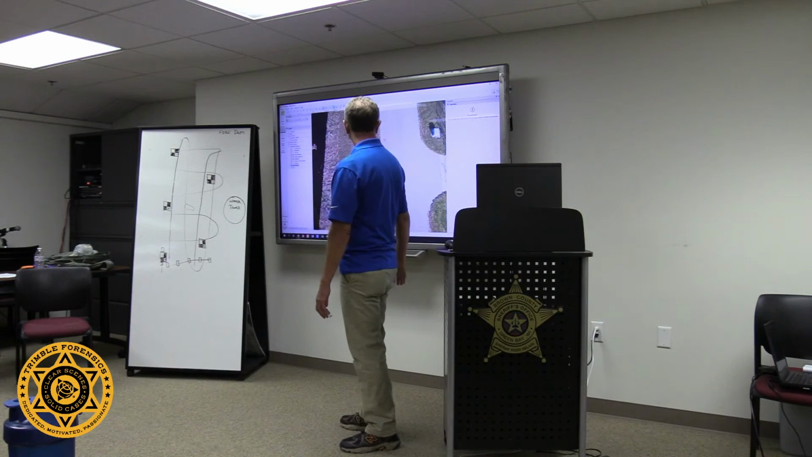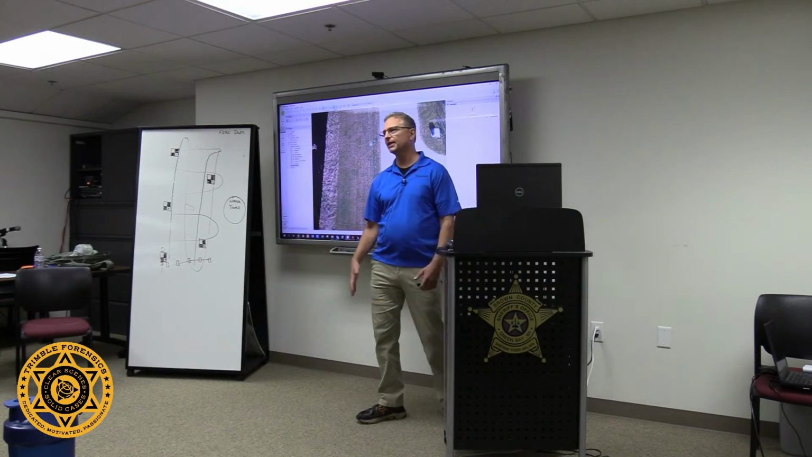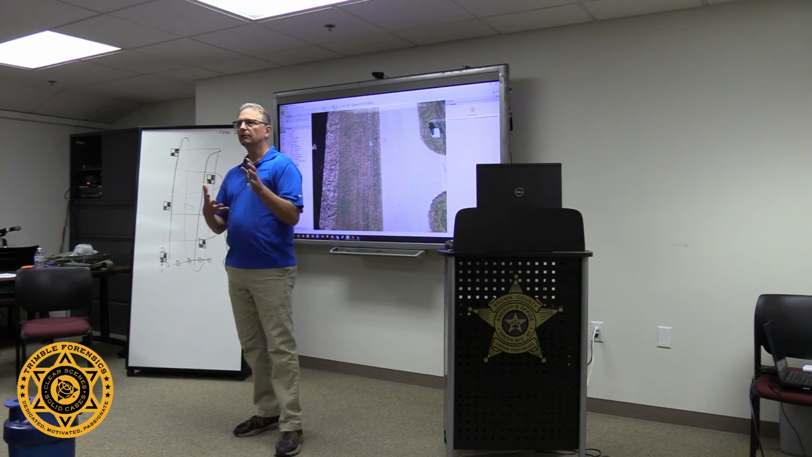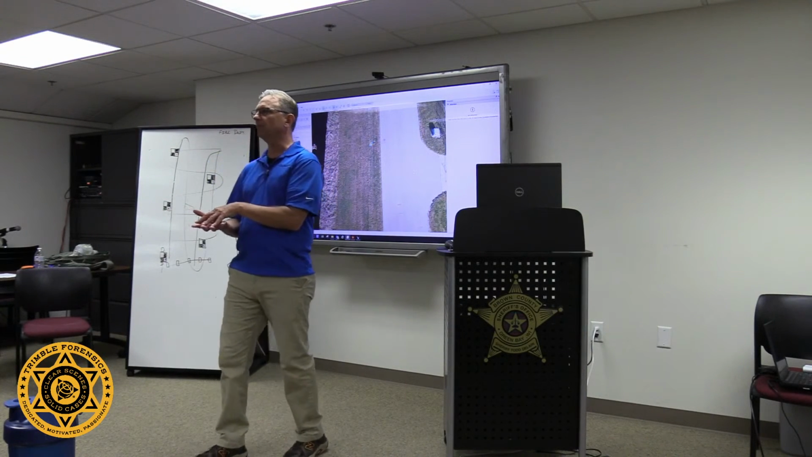But how we do it is we export this. We export it in what we call a .las file. And then what we're going to do is bring in the GNSS data into our Trimble Reveal, and then we lay the Pix4D on top of that.